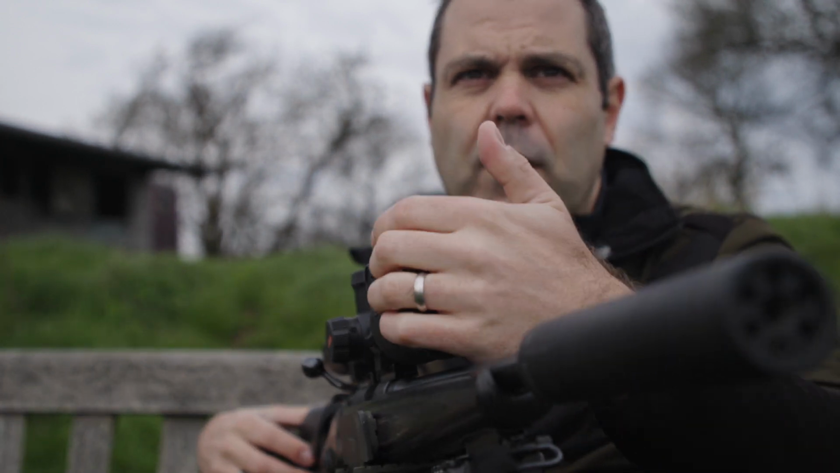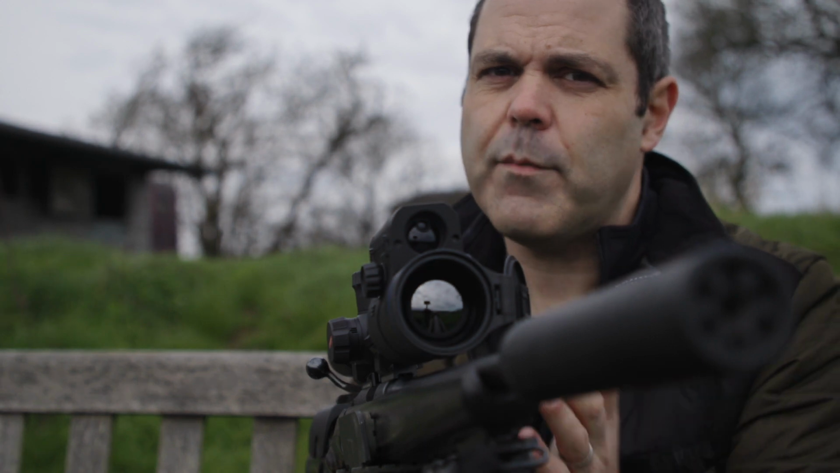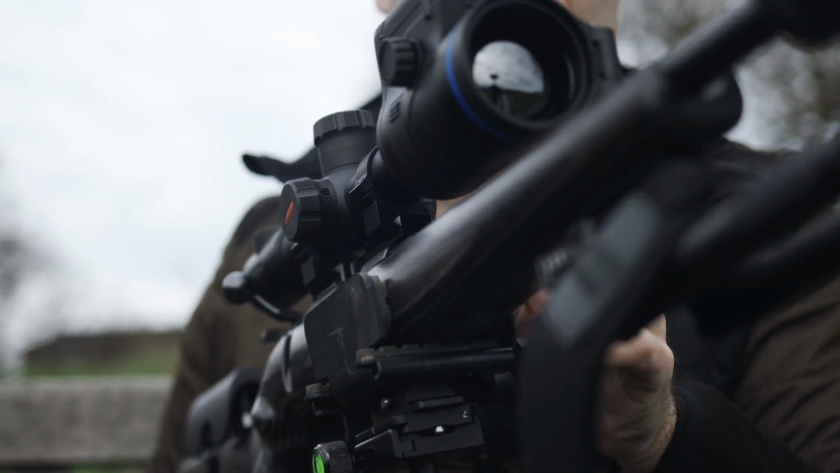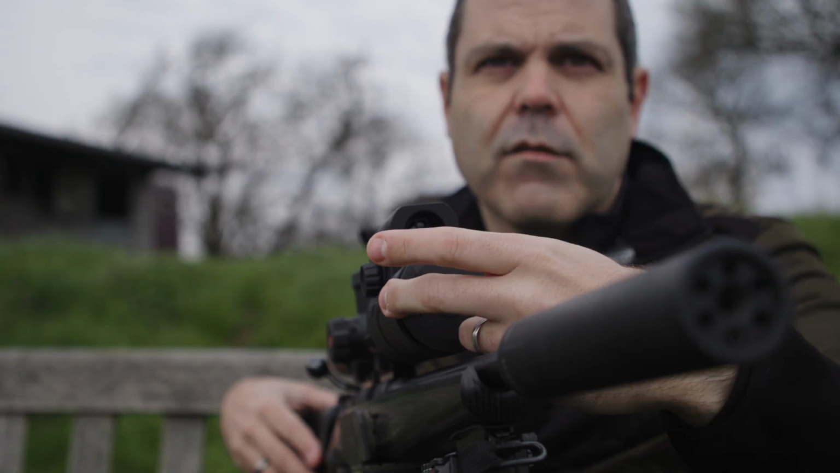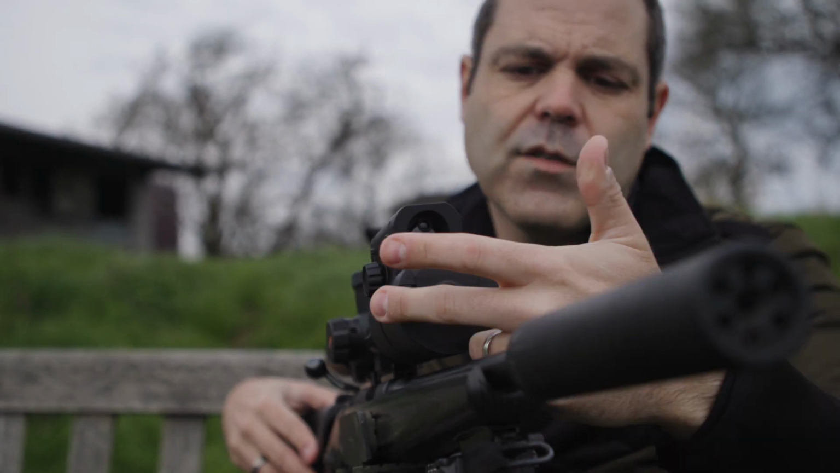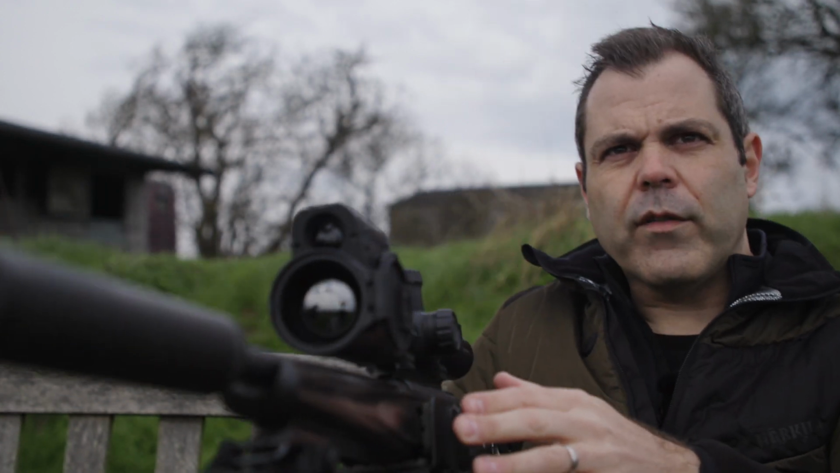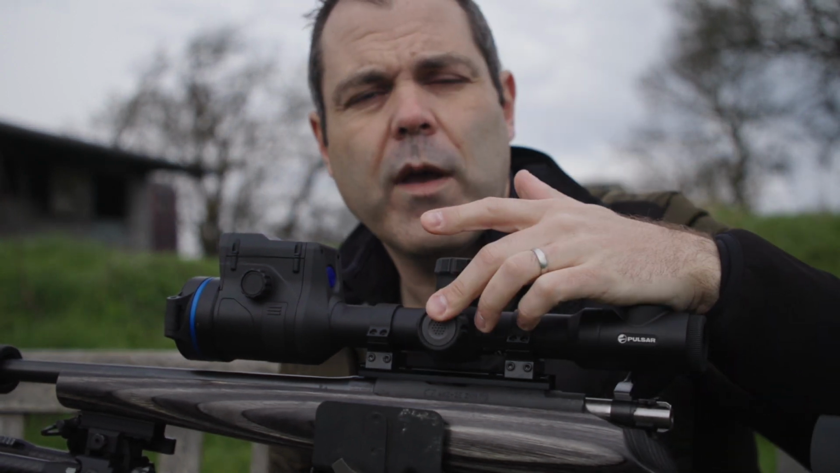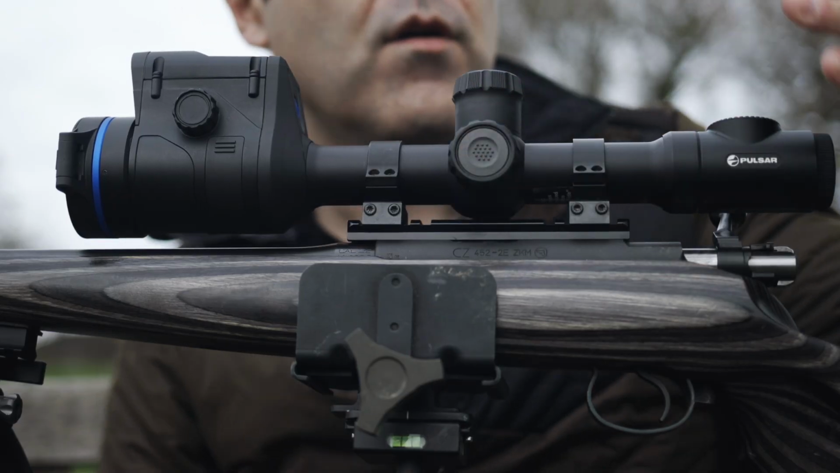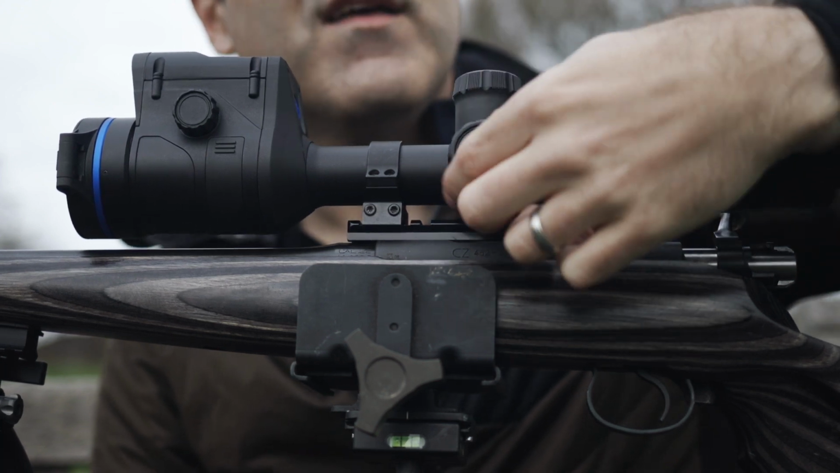At the front of the scope, we've got the 50mm lens, top quality Pulsar lenses here, absolutely lovely, and the plastic lens cap here as well. It's got this little release button that allows you just to move it really easily, and then it sort of clips back on the side. On the other side of the scope, we've got our menu wheel and menu button there. So all the controls of the scope and menu is gone through this here.